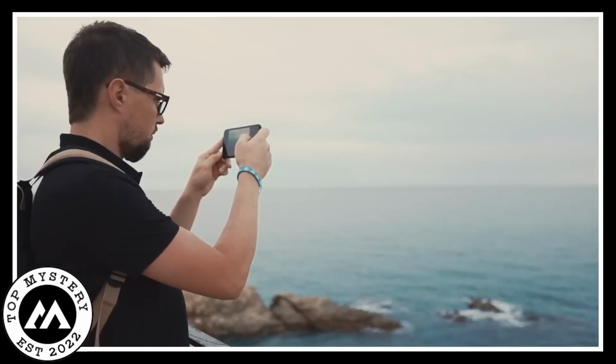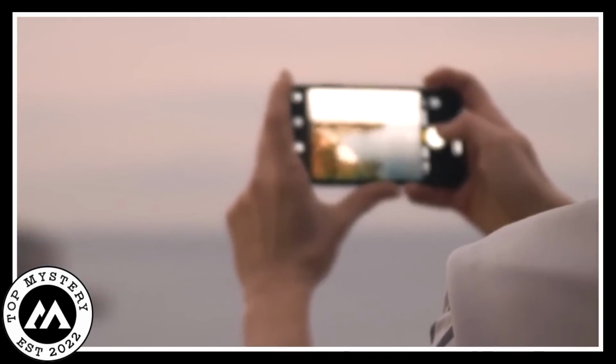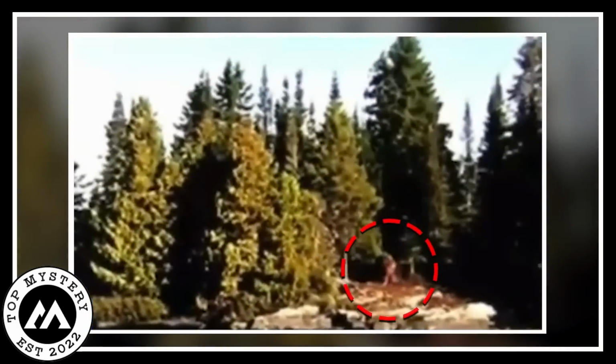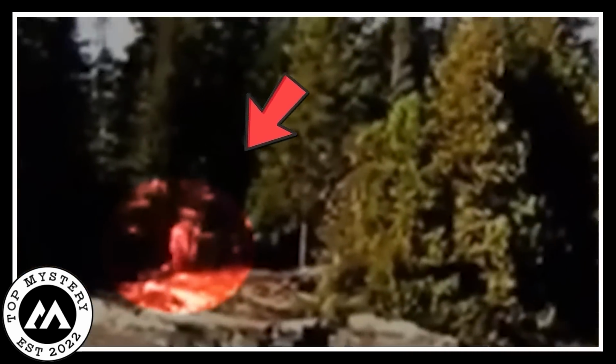Sasquatch spotted. On a sunny day, a regular person was filming the waves of the ocean when something really strange happened. Out of the blue, a huge, hairy creature showed up on a nearby island. Imagine a mix of a giant person and a shaggy bear just strolling around like it's completely normal.